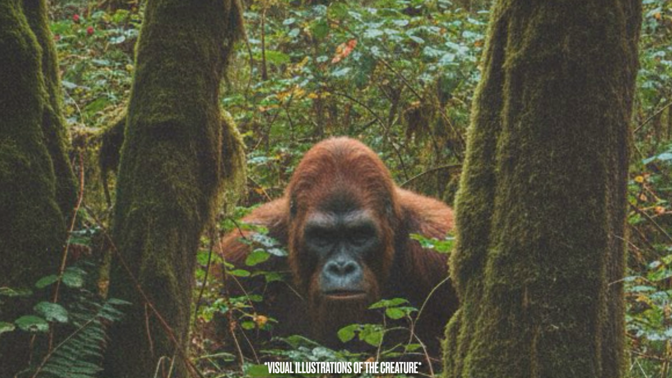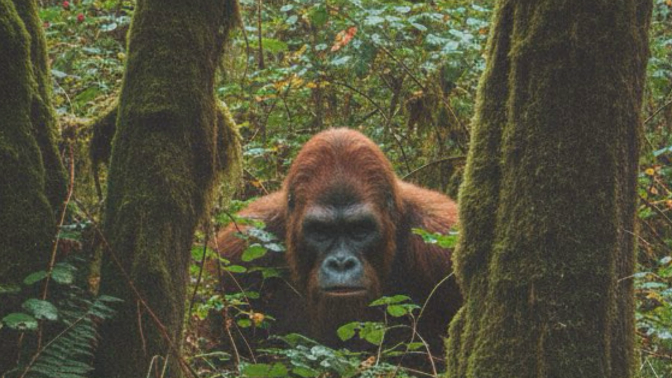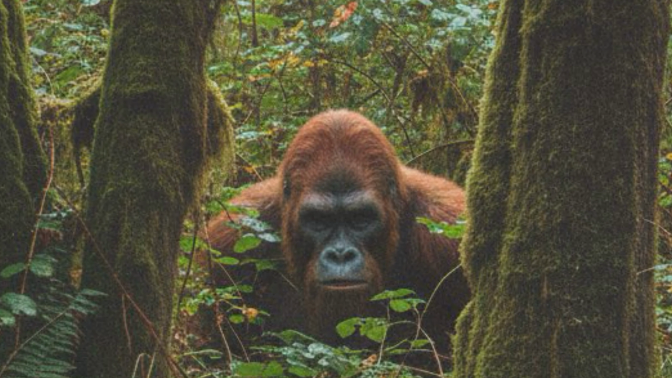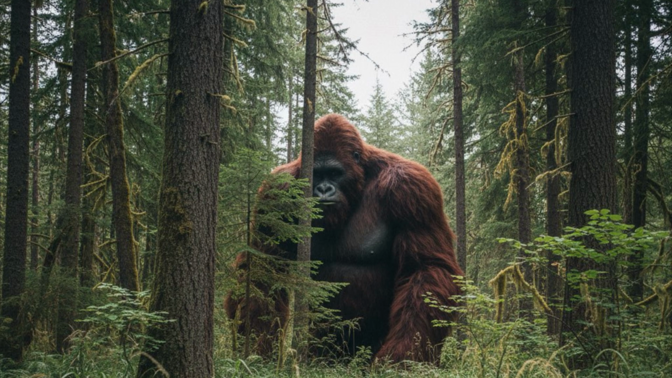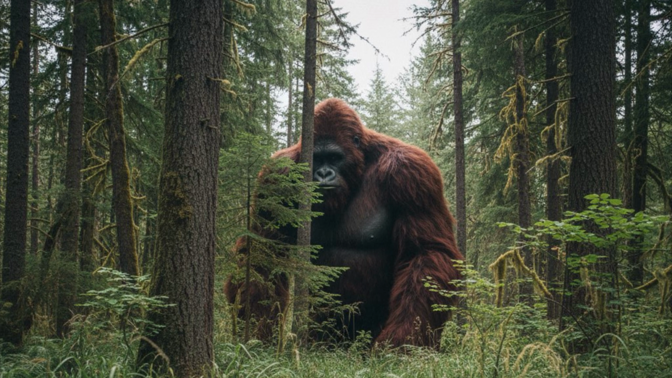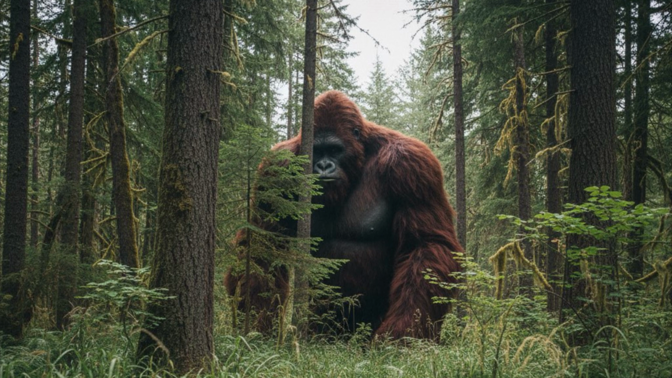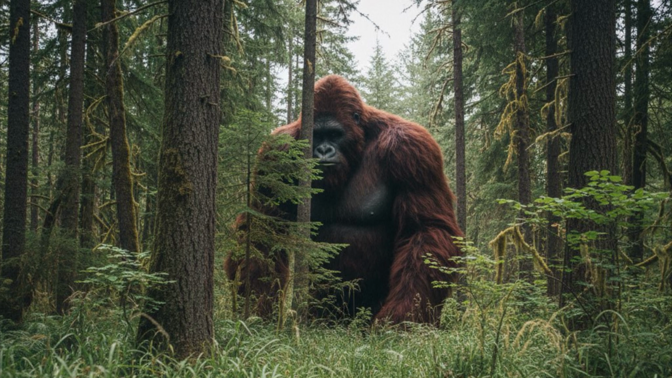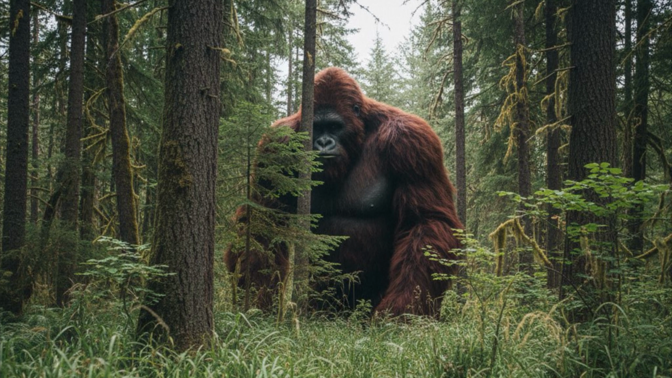It was broader in the shoulders, covered in dark hair, and moved smoothly but powerfully, keeping to the thicker growth as if trying not to be seen. The son reportedly stood speechless, while the father tried to process what he was looking at. Within seconds, the figure was gone, swallowed by the woods as quickly as it appeared.